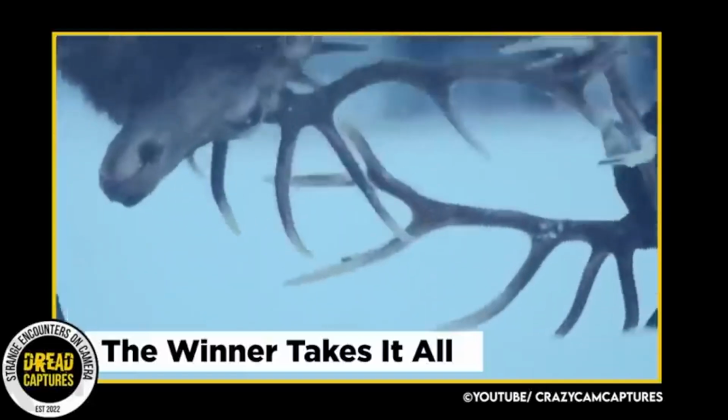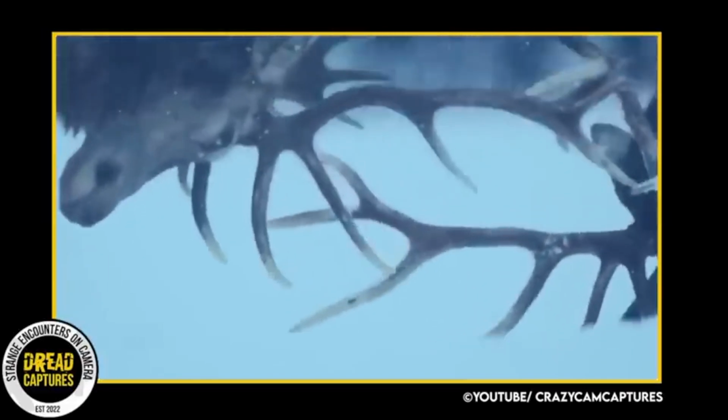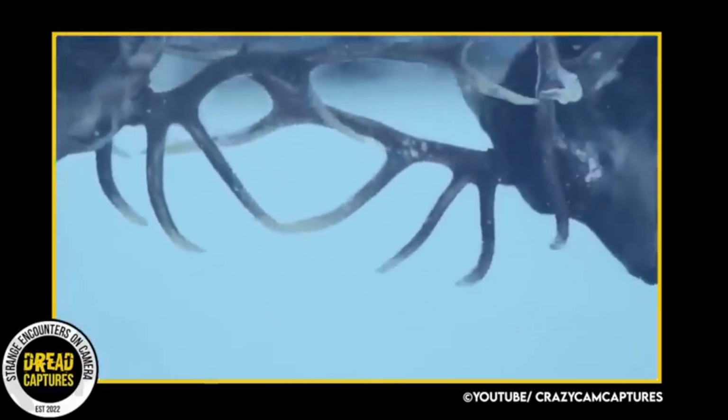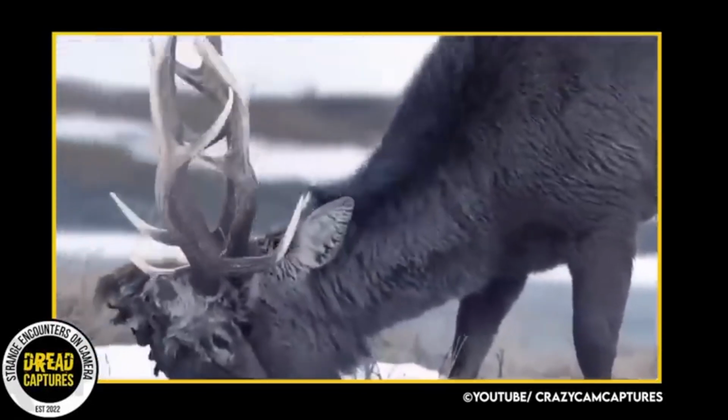The animal kingdom can be a brutal place, where survival of the fittest is always in play. As most know, male deer are known to engage in fights with their antlers, and a recent discovery caught on a trail camera has taken it to another level.